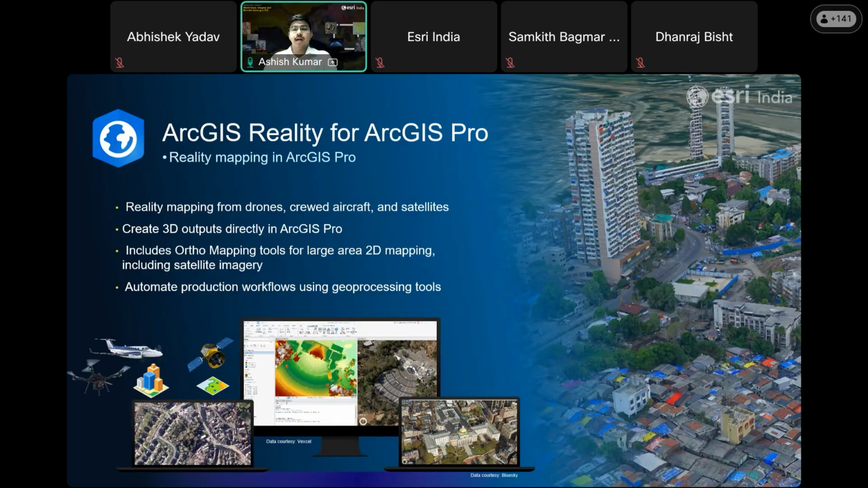Another important capability is workflow automation. Using ArcGIS geoprocessing tools, organizations can automate data processing tasks, improve efficiency, reduce manual effort, and ensure consistency across large mapping projects. So this also includes the true ortho mapping tools for large-area 2D mapping, including satellite imagery. Now I'll demonstrate some capabilities in the product as well.